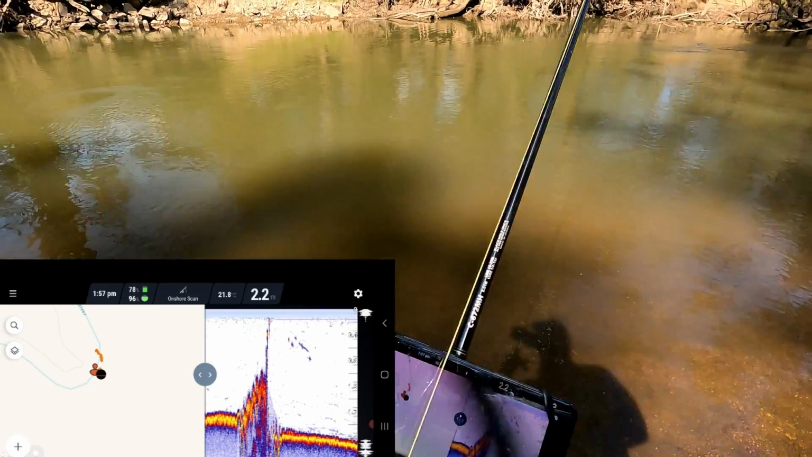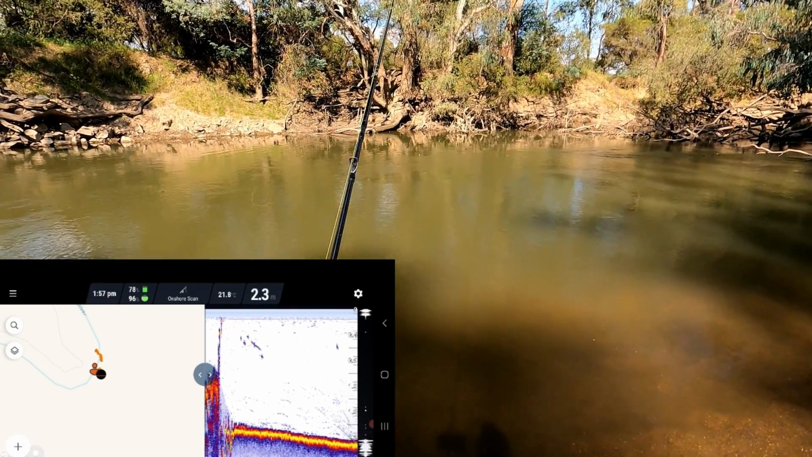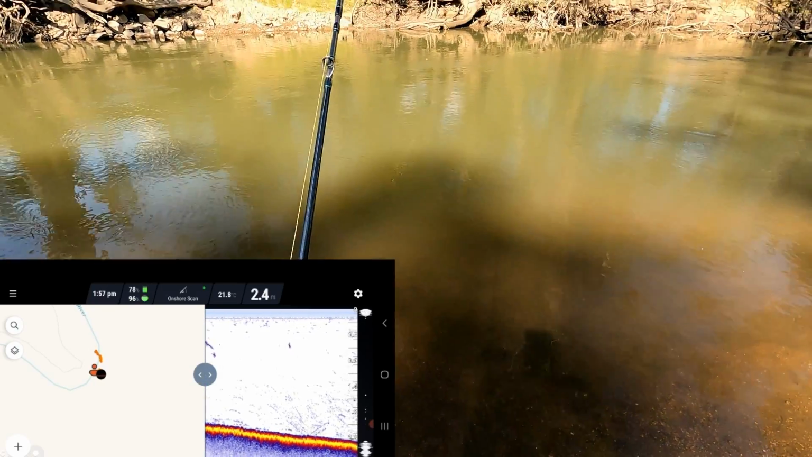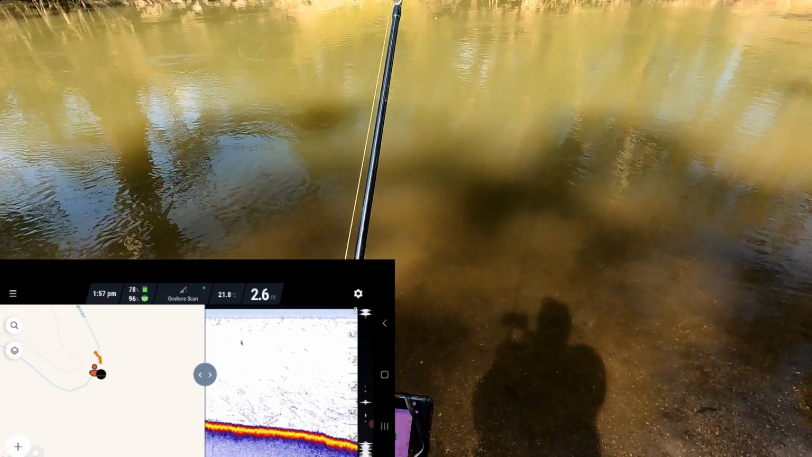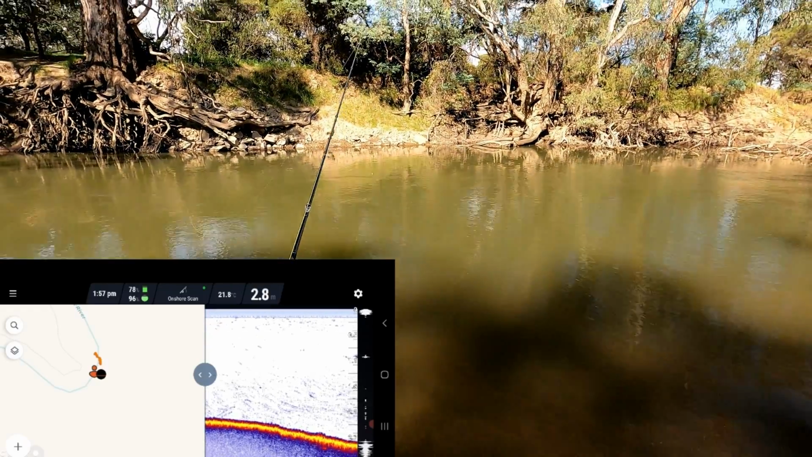I'll wait for the current to grab that. 2.3 metres out there. Not much showing up underneath. Those blue streaks and lines and everything you can see are probably just air bubbles because I've got the sensitivity up really high. 3 metres deep just there.